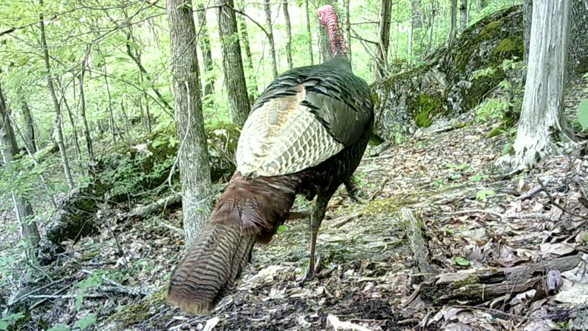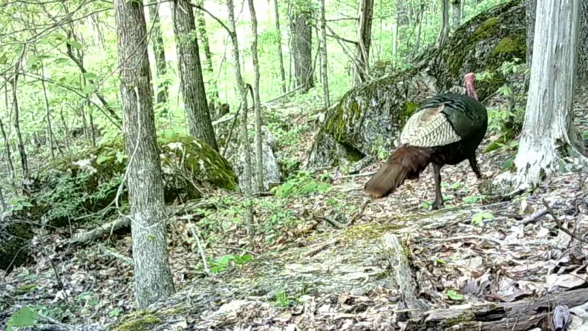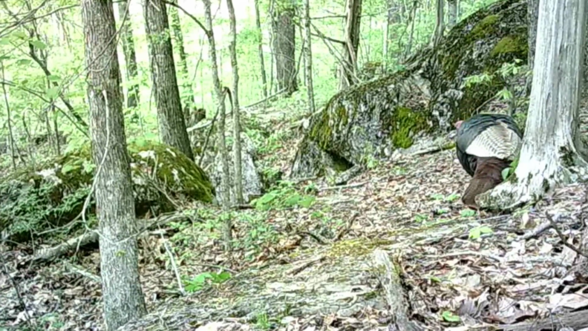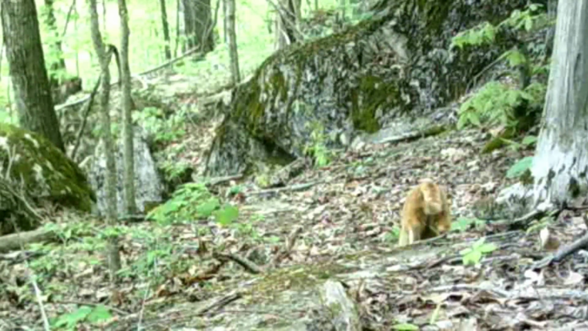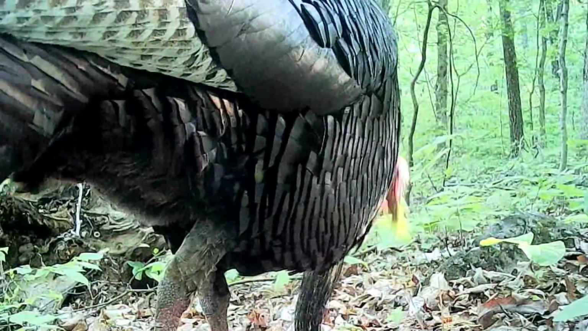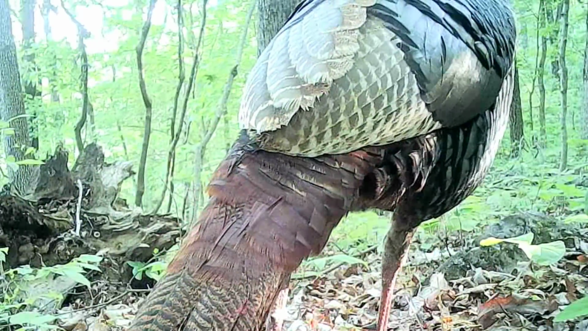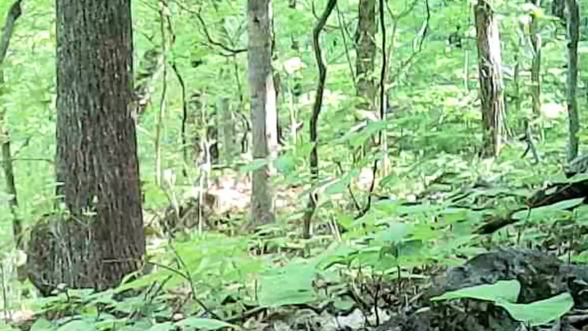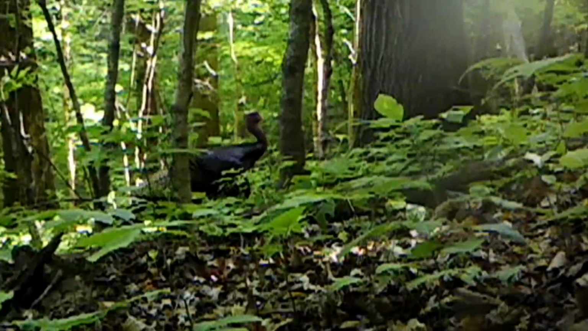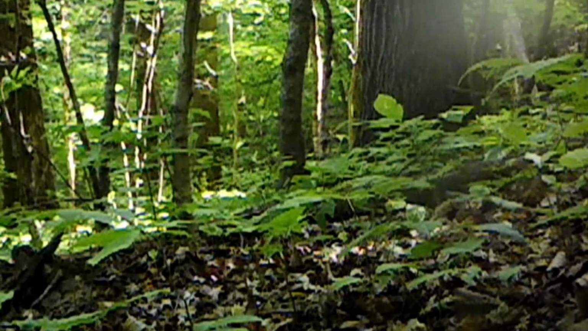Well, the turkeys are moving around awful well on the ridge. There's a big tom moseying around. And there's old Yeller coming down the ridge behind you. But these old toms, they're just picking around. You see them anywhere all up and down this ridge. They're moving around pretty good, but I haven't heard none yelping.